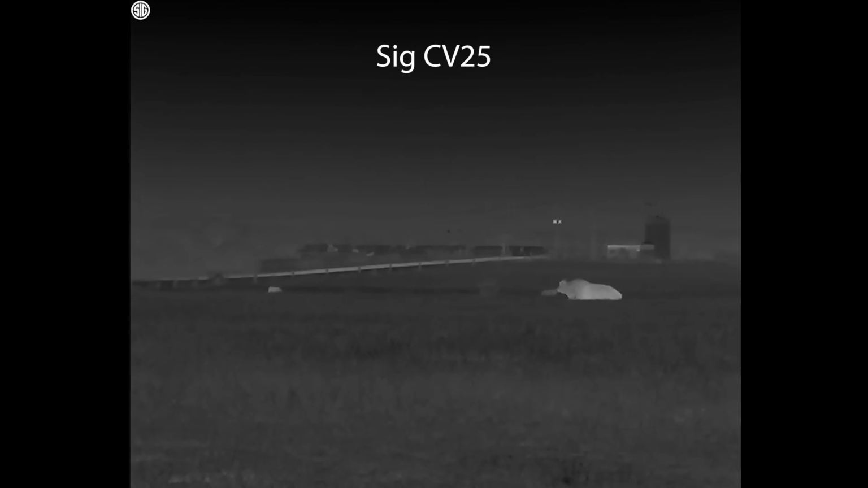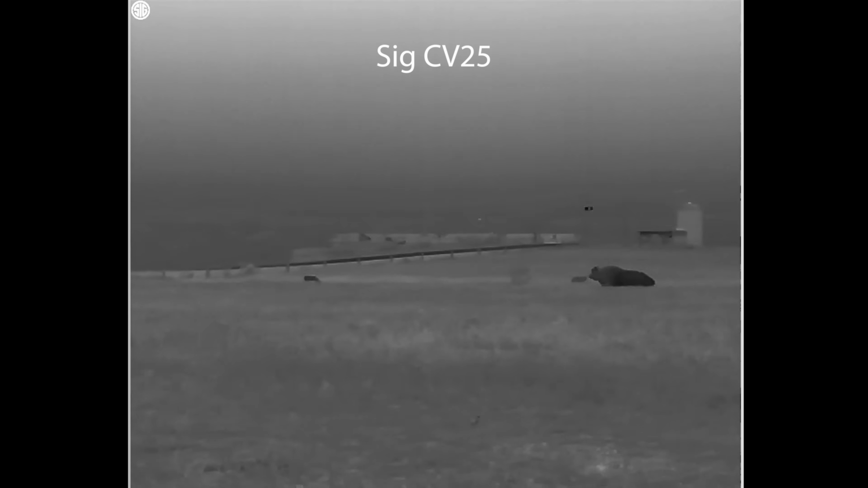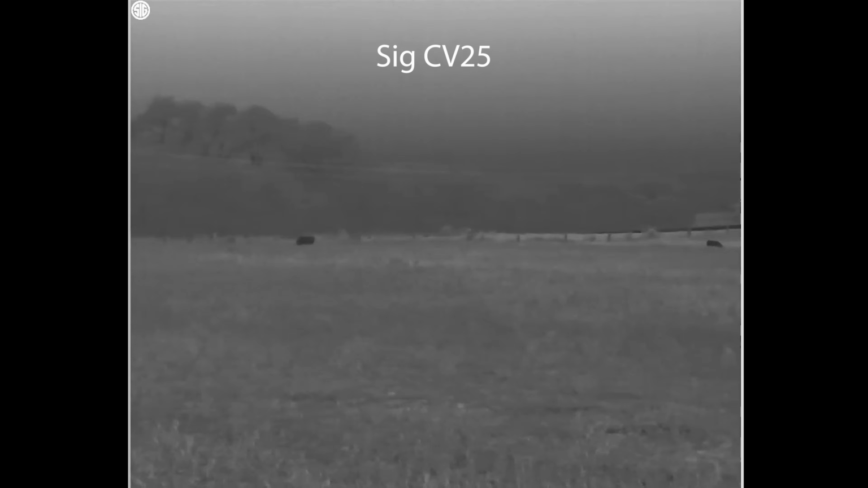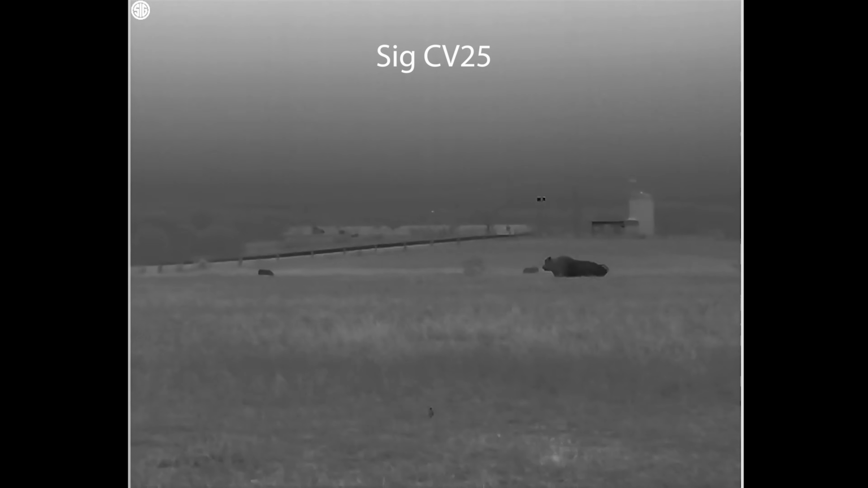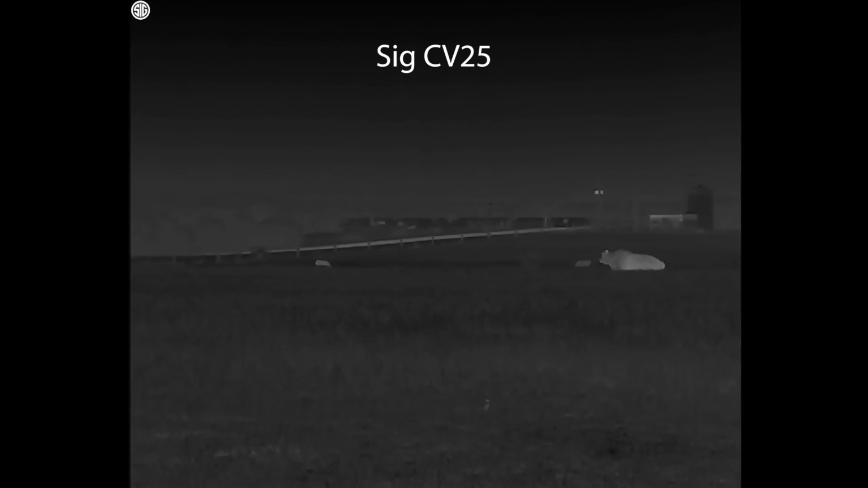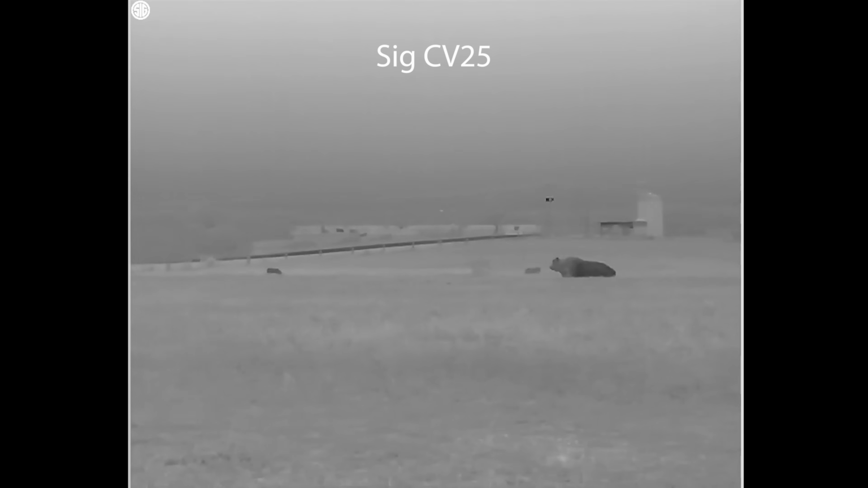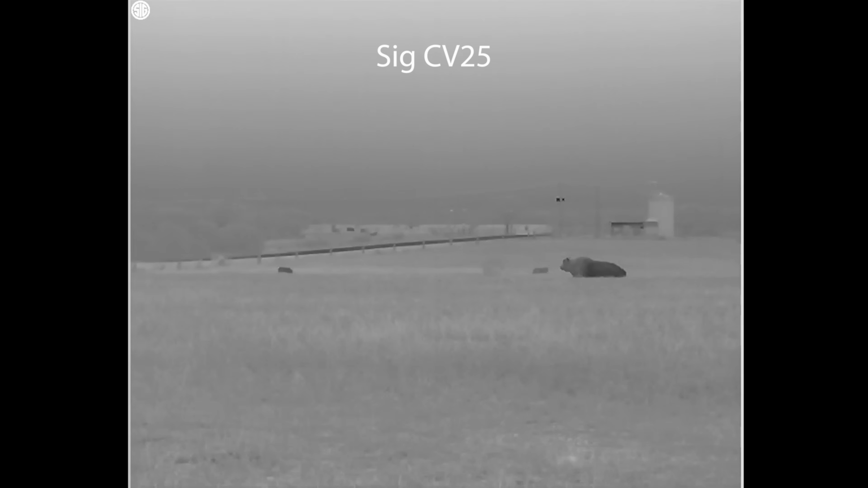The CV25 is one where I think the compression rate kind of hurts it a little bit more in terms of drawing conclusions. To the user's eye, I think the CV25 is probably one of the most pleasing in terms of the thermal imagery that comes out of it. But in comparing the footage side by side, I guess I didn't realize how much the footage was compressed when I did my standalone CV25 review.